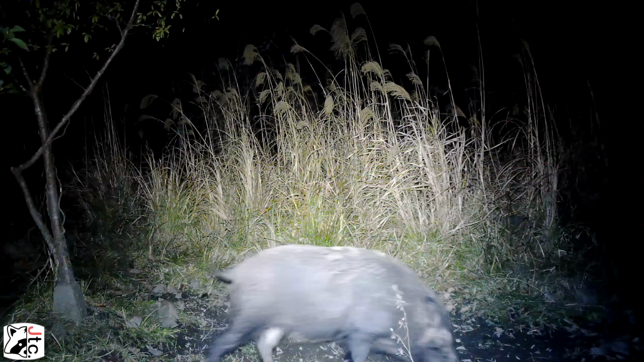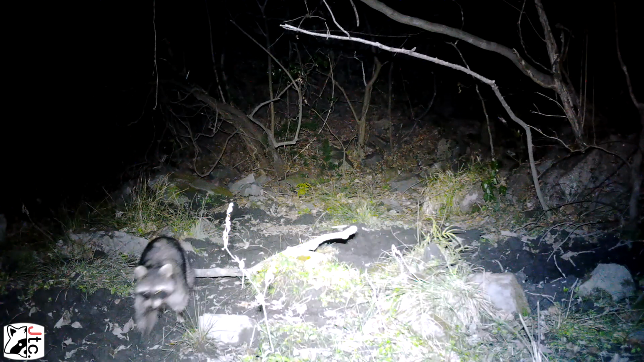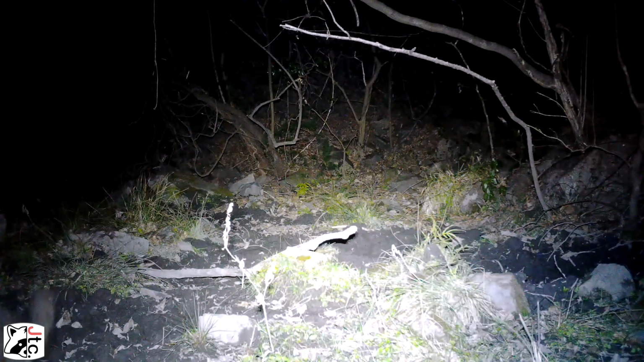And oh, here's another wild boar. I like their tail, happy little tail, happy tail. Sniffing around. Oh, another raccoon. You know, raccoons are invasive, but I always think raccoons are cute. I think they're definitely cute.